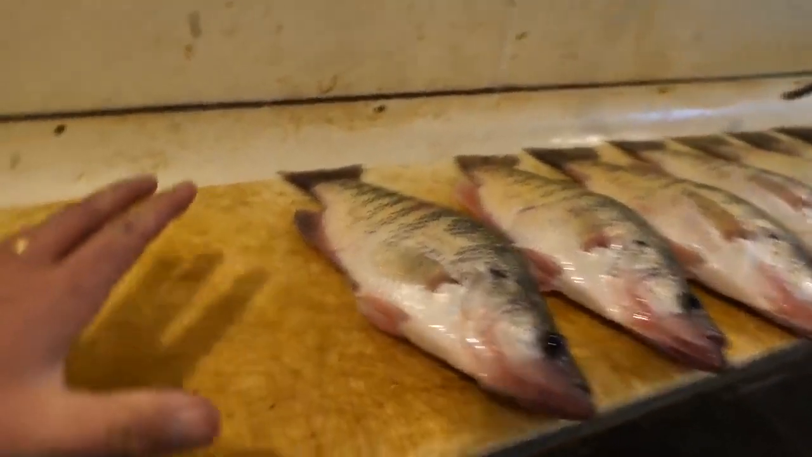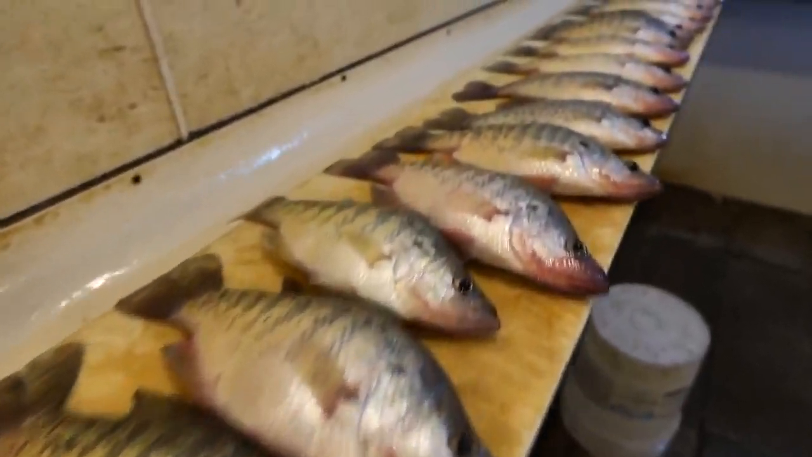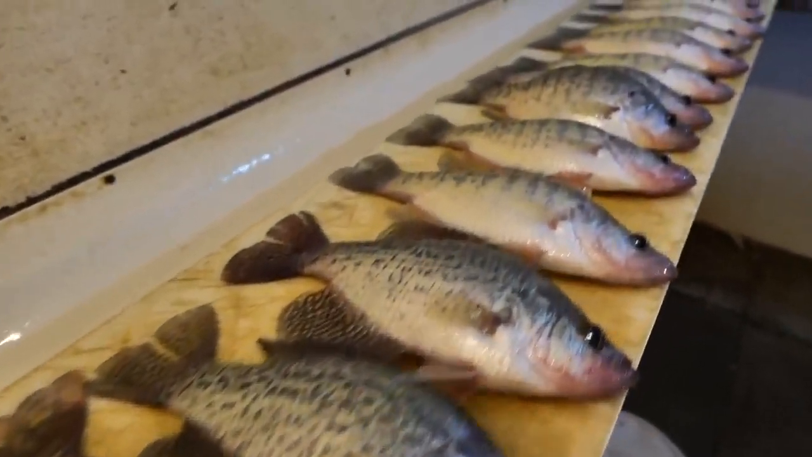Just for reference, this board is 12 inches wide, and there aren't many that aren't measuring across.